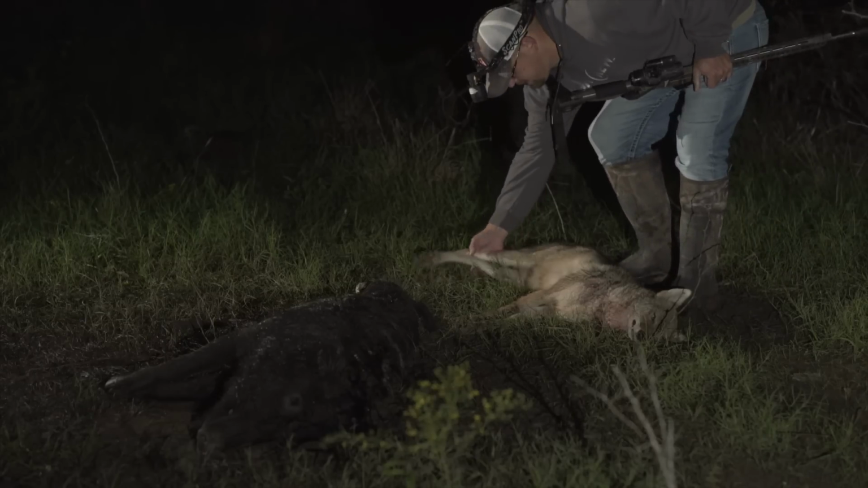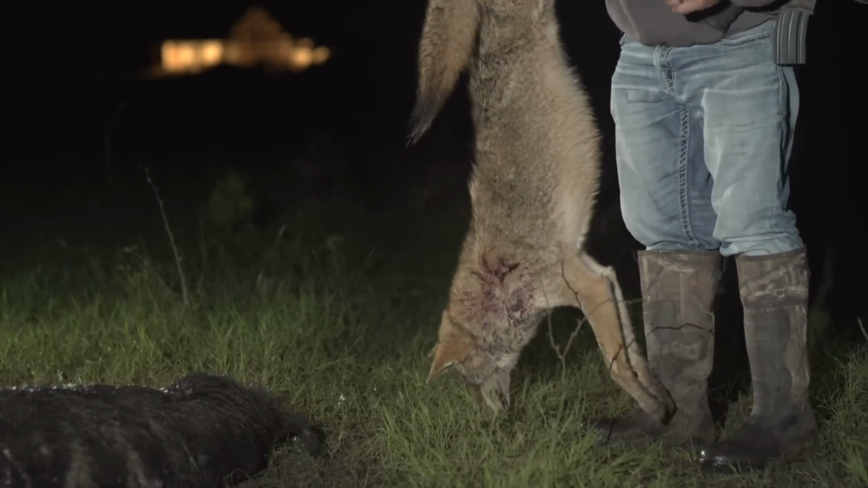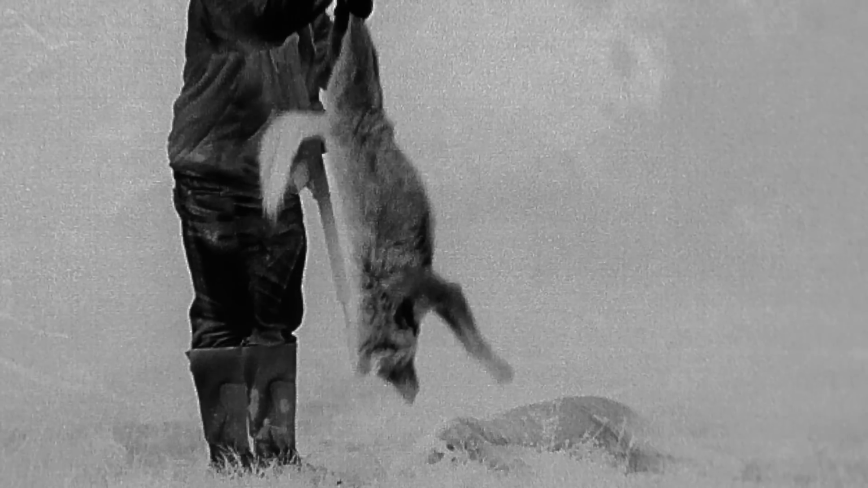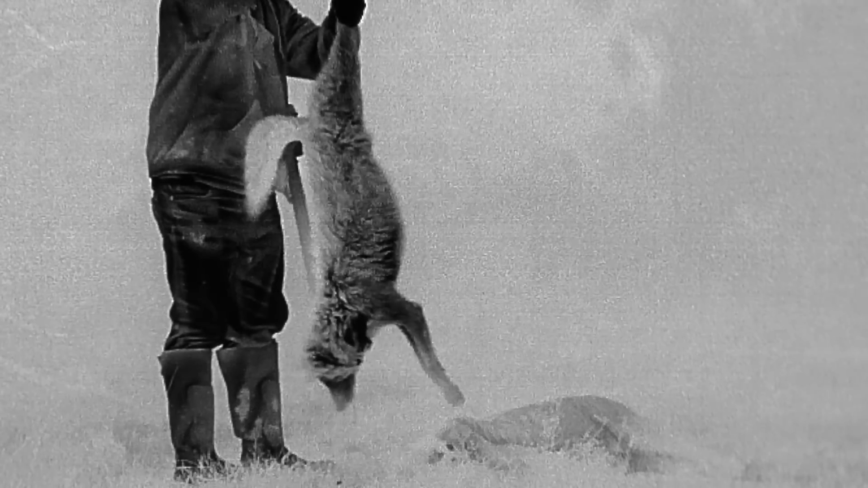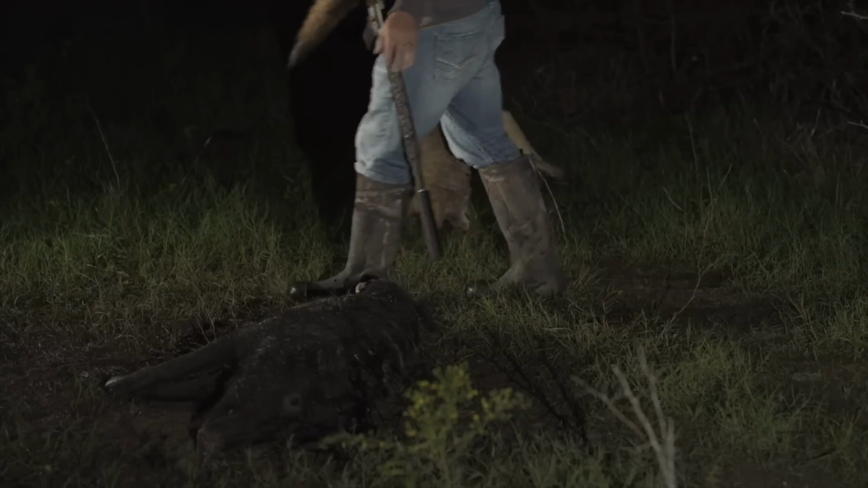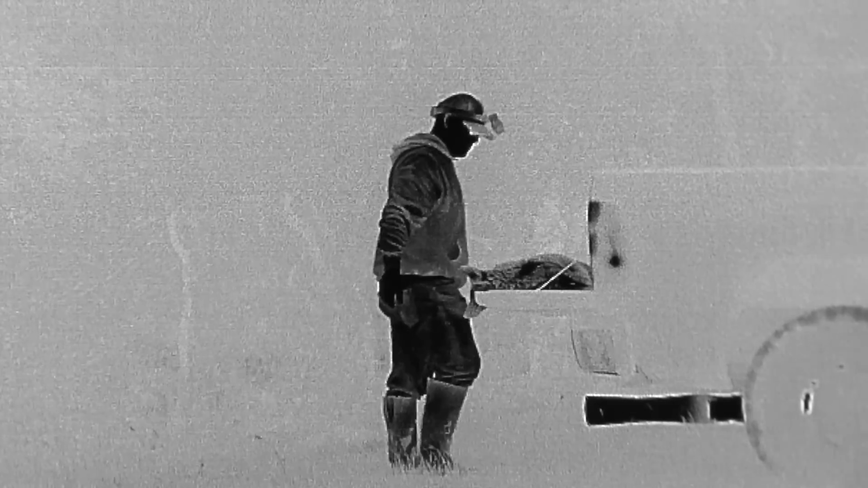Man, that's a big old coyote. Good Lord, that's a freaking big old coyote. Oh my gosh. Oh my word. Ain't no wonder that sucker was so hard to kill. I'm a pretty big old boy. Holy moly. All right, let's go for a ride. Don't go nowhere.